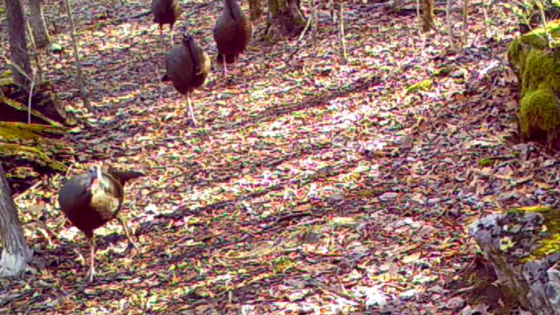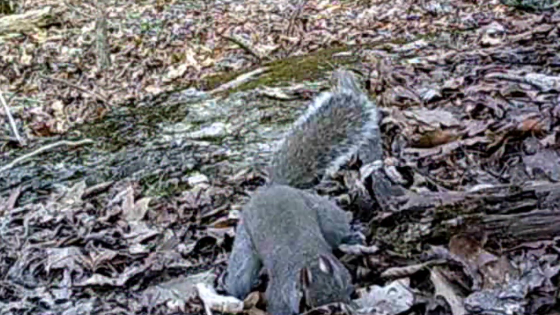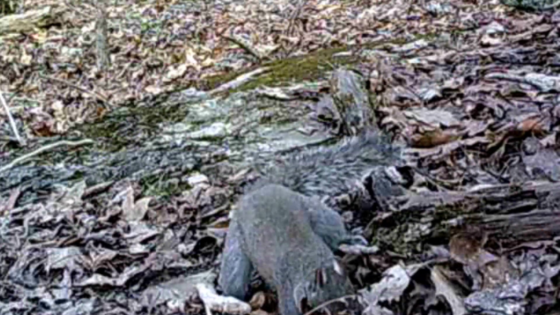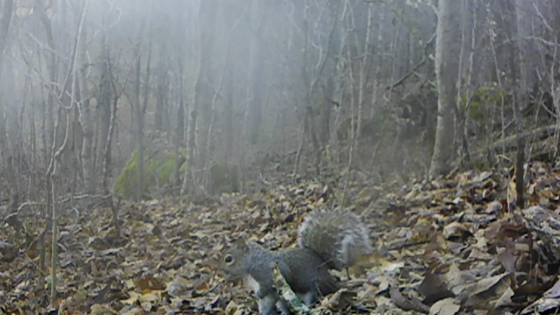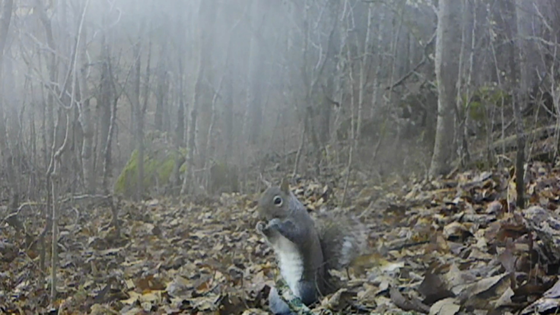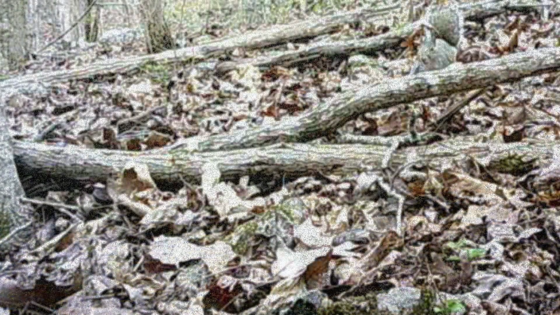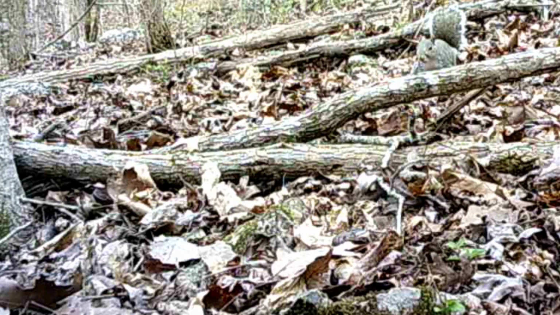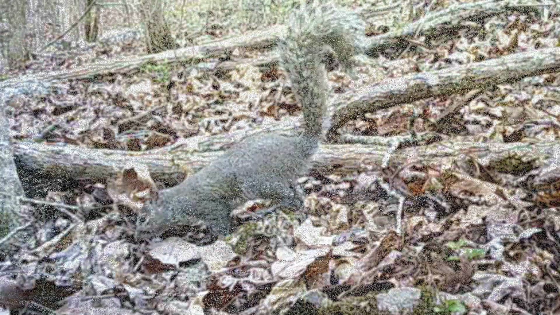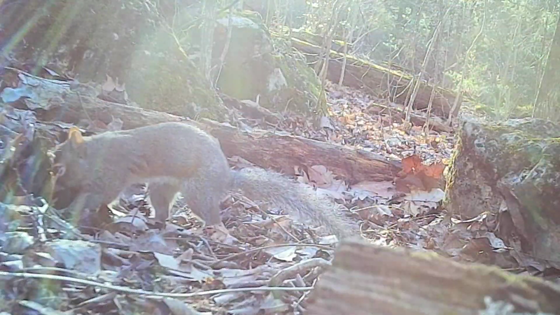But it's time for the squirrels. They're always working. They never quit all day long. But they're so comical. Still looking for them acorns. I'm sure they don't care much about them other animals getting them acorns. But they're so precious.